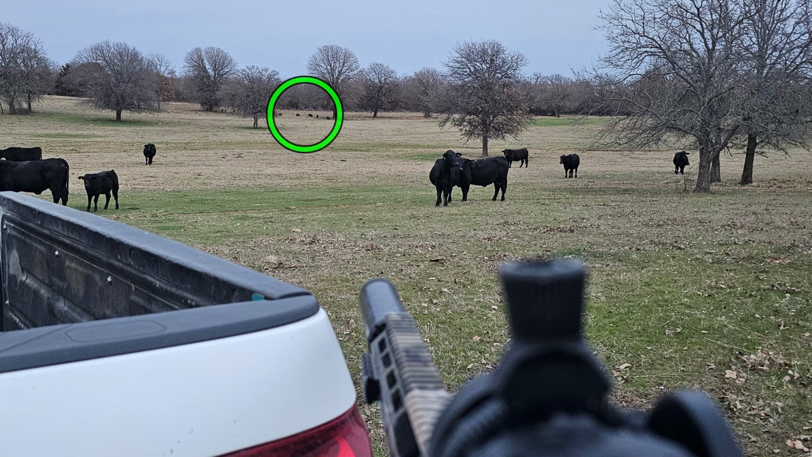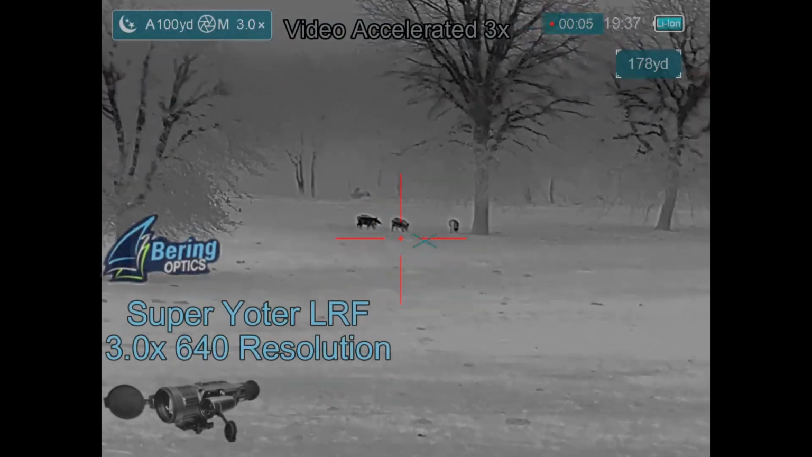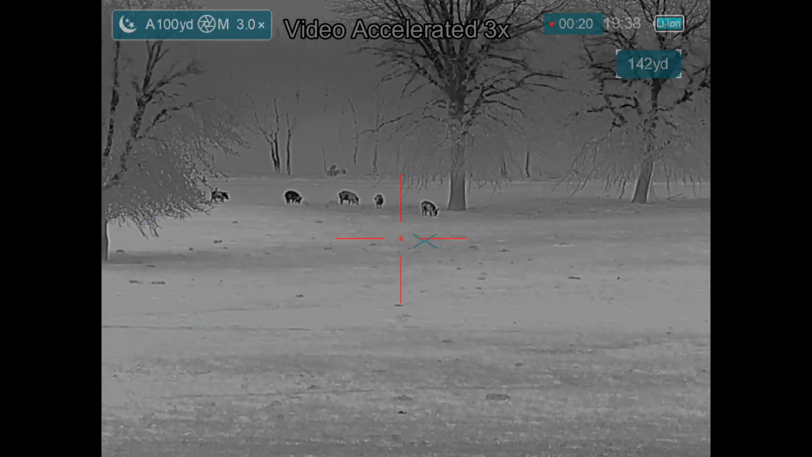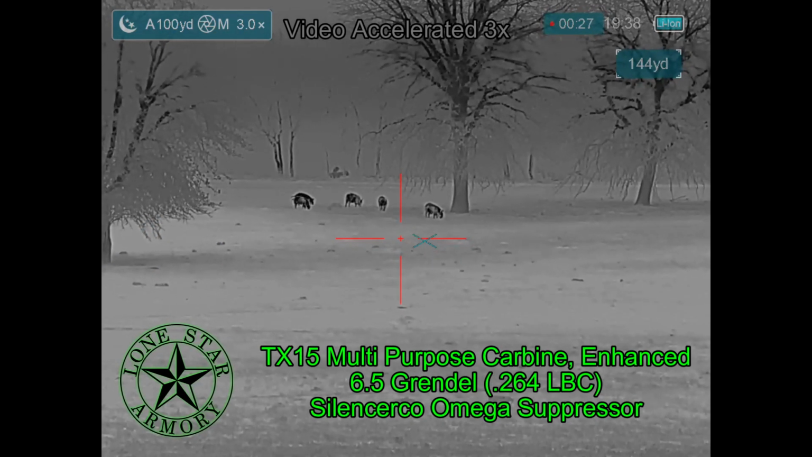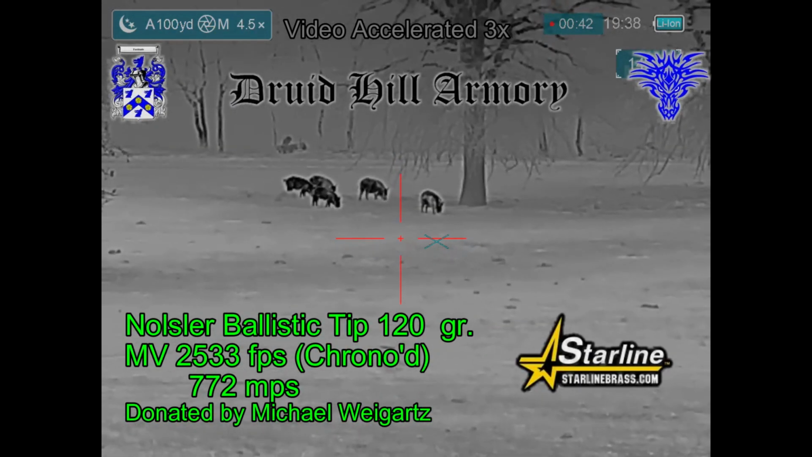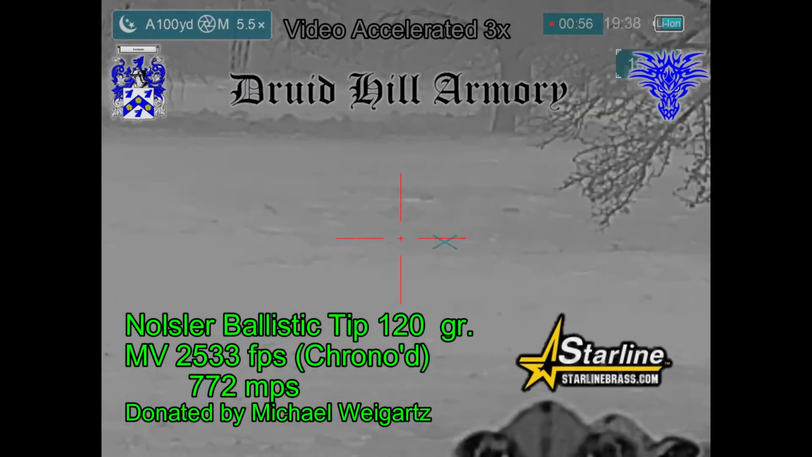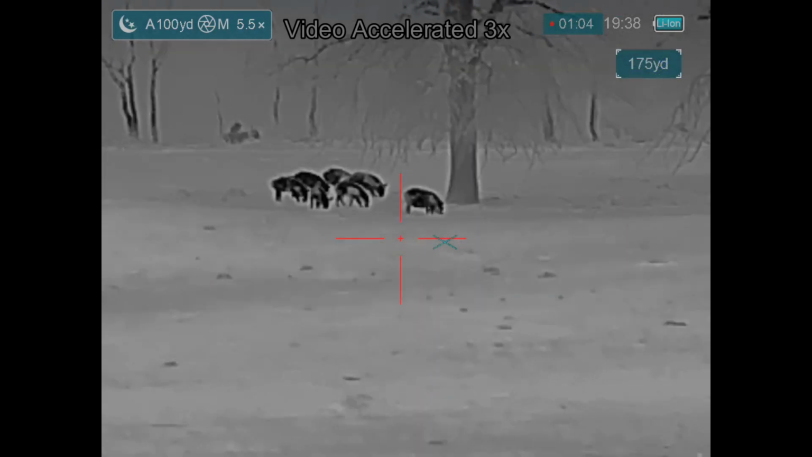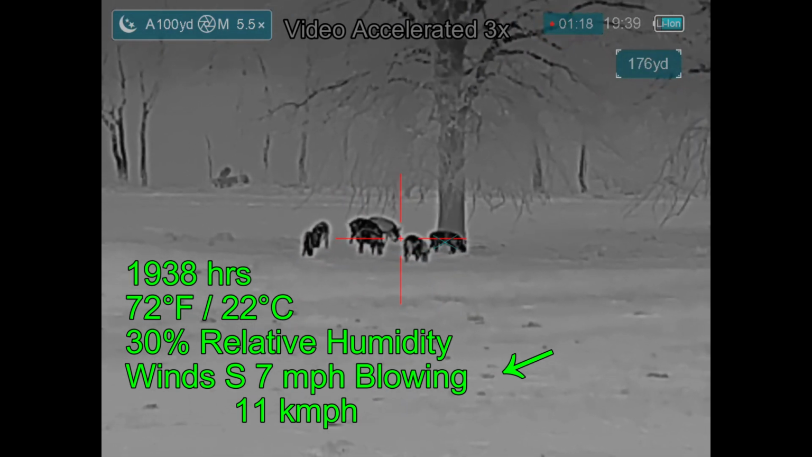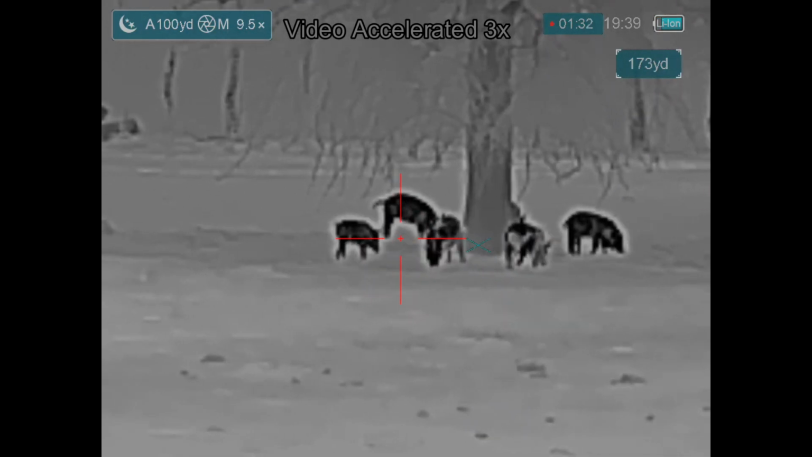So I waited for another hour and a half or so, and I've got more hogs coming out in the daylight. And here they come, getting video with my Super Yoder LRF from Bearing Optics. I'm going to be shooting a Lone Star Armory TX-15 multi-purpose carbine enhanced in 6.5 Grendel, and shooting some Nosler Ballistic Tip bullets donated by Michael Wiegertz to Druid Hill Armory, and they're going to be loaded into Starline brass. Now I would like to get a little closer to these hogs, but given that it's daylight, I don't think that's going to happen, so I'm going to stay right where I am.